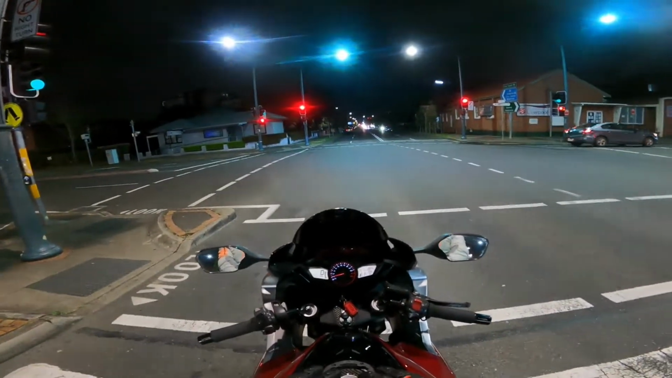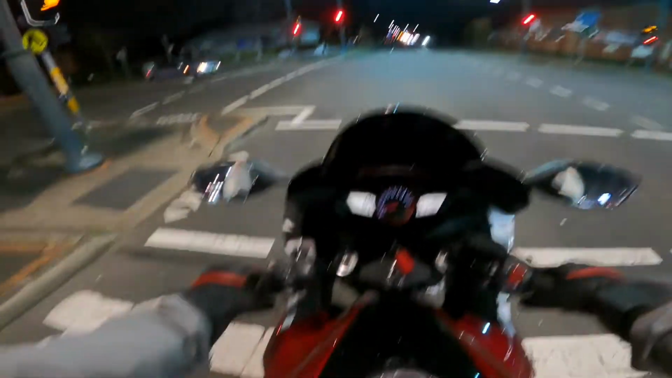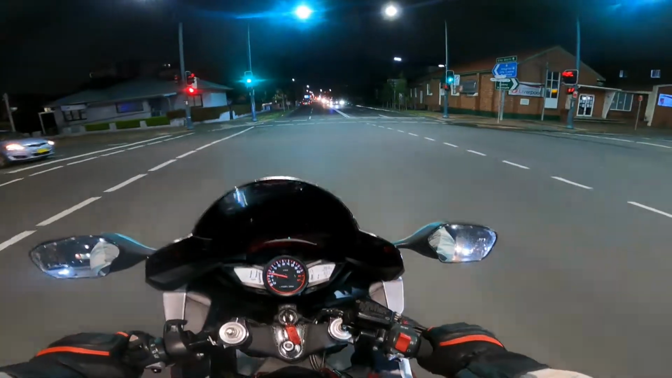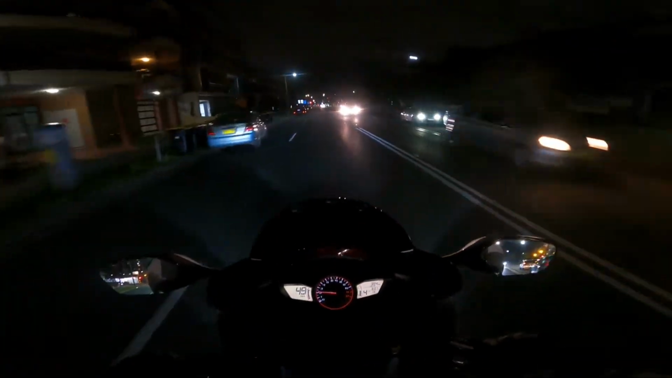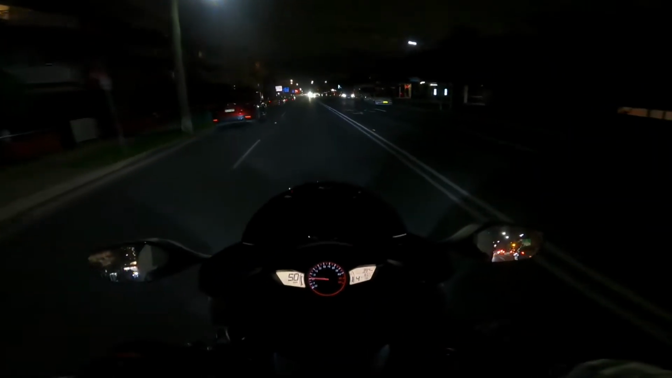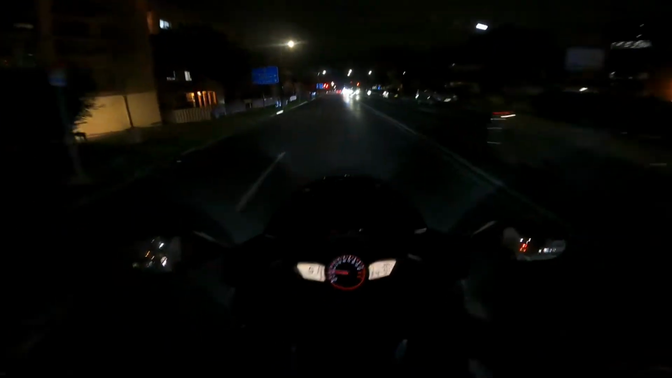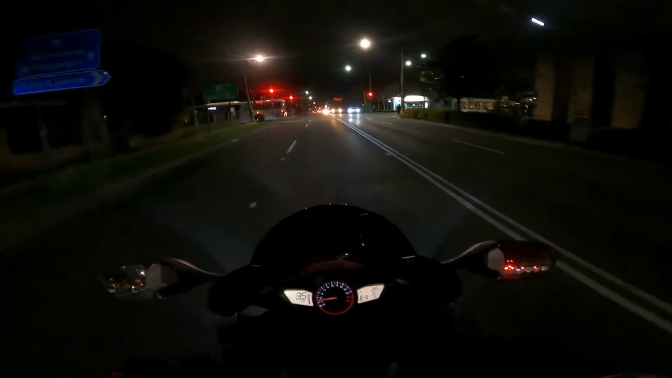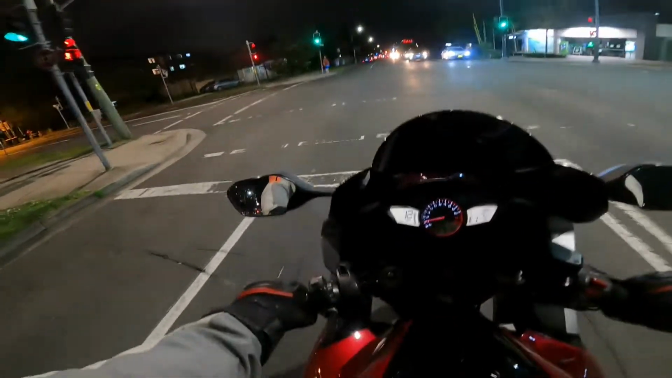I do have another set of winter rain gloves by Macna, but they're a bit too much. They would do for 2 degrees easy, but I've got grip puppies on here which make the grips a little bit wider, and with big fat winter gloves you lose again a lot of dexterity.